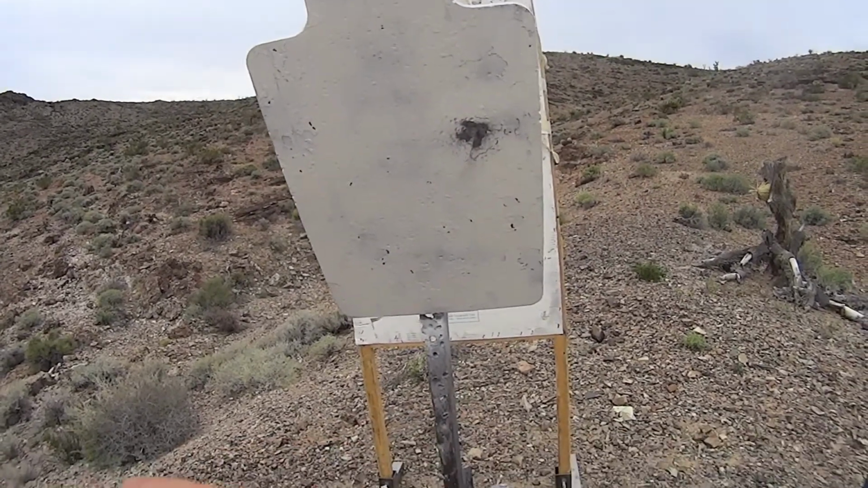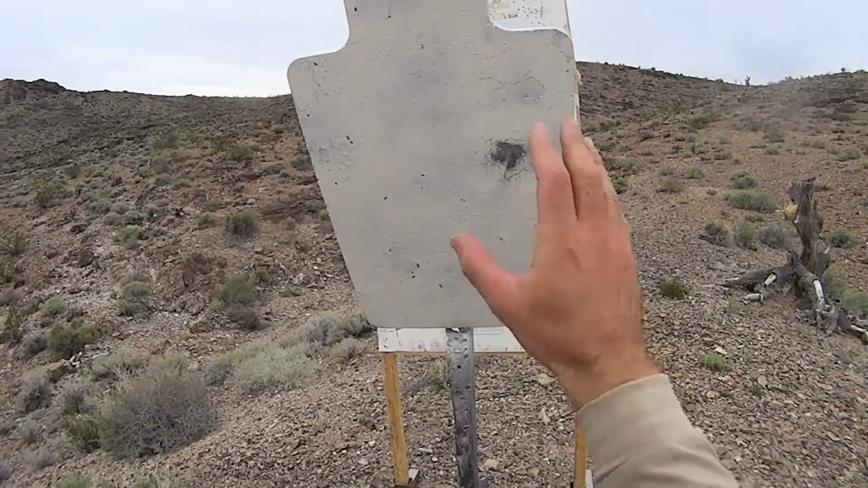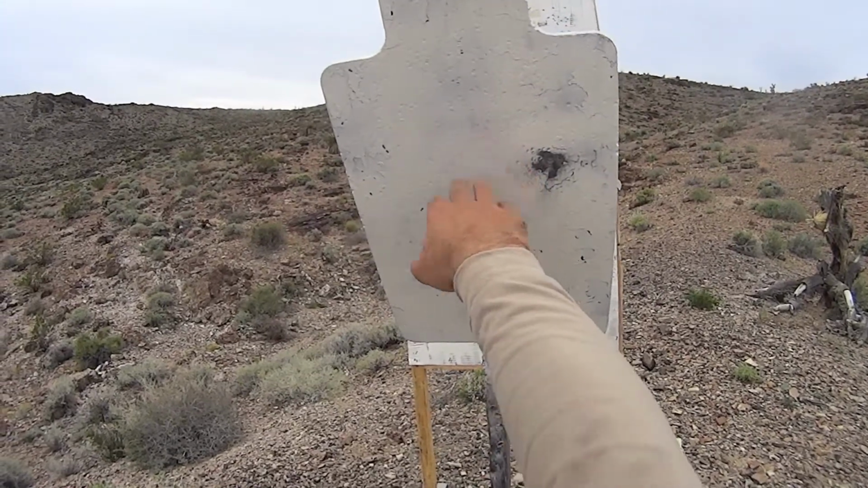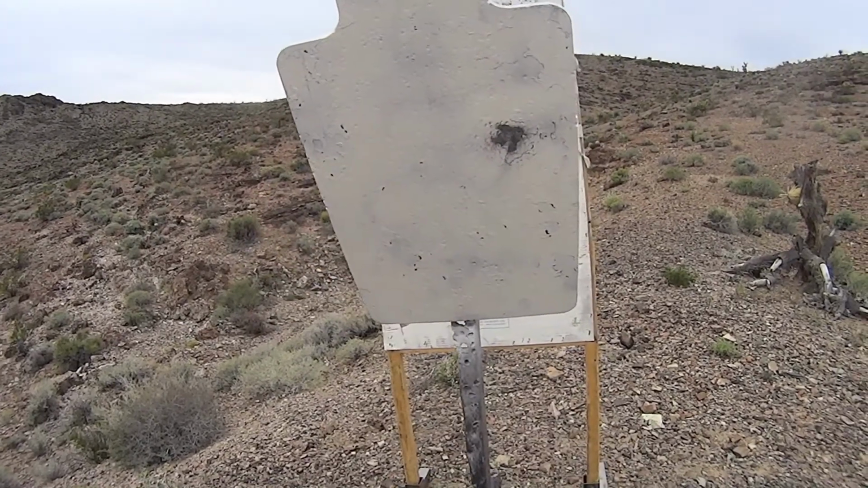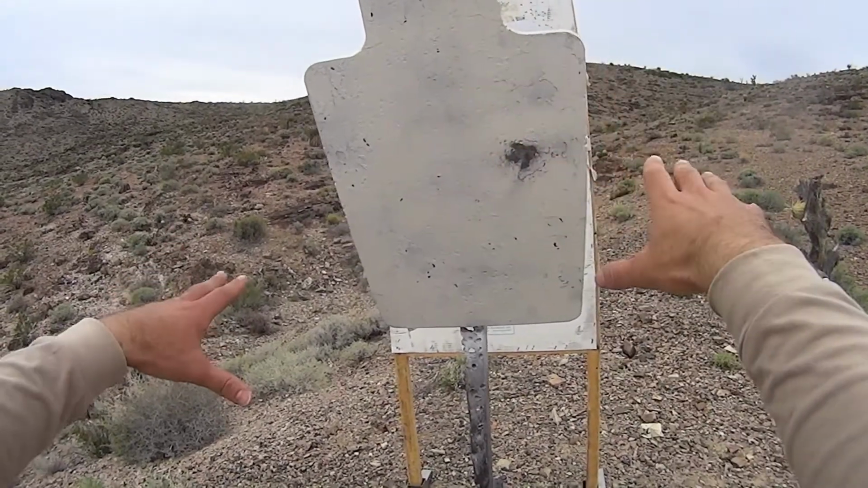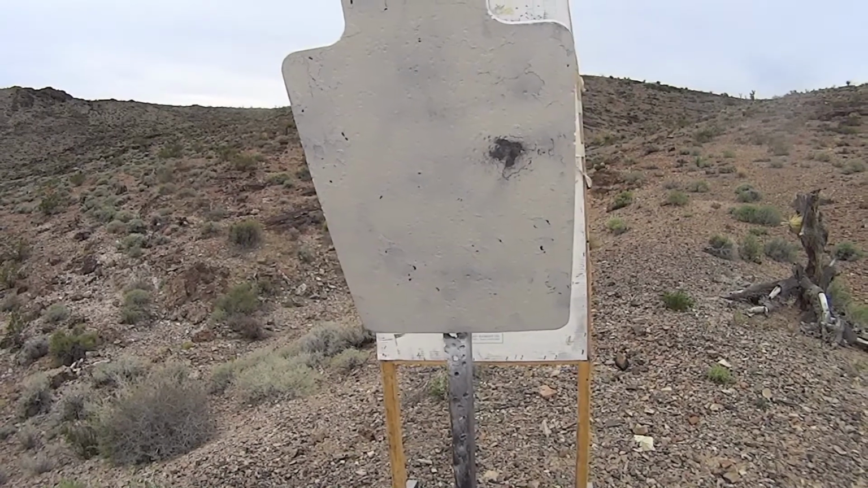At 200, it was starting to get a little hard to see because basically the background temperature, the dirt and the rocks, is the same temperature as steel. There's no sun out today, so this is not heating up any different than the background temperature. So I put my cardboard stand behind it because that's showing up as cooler to give some contrast. Hopefully it'll show up on the video.